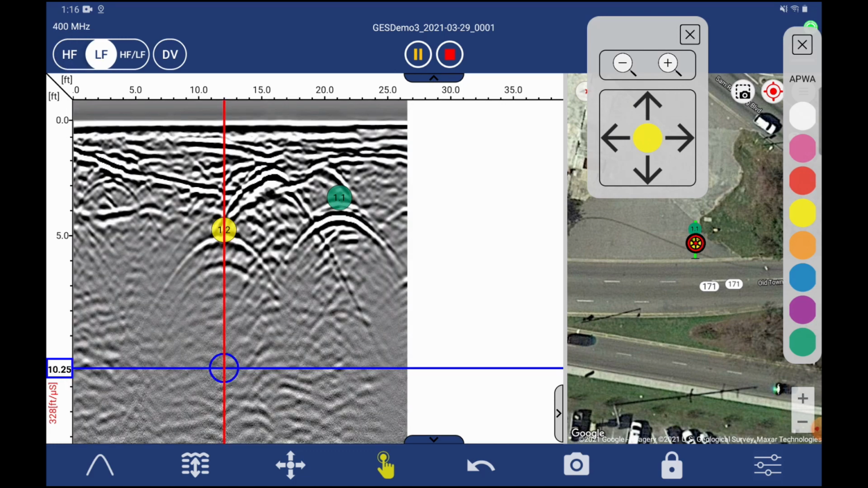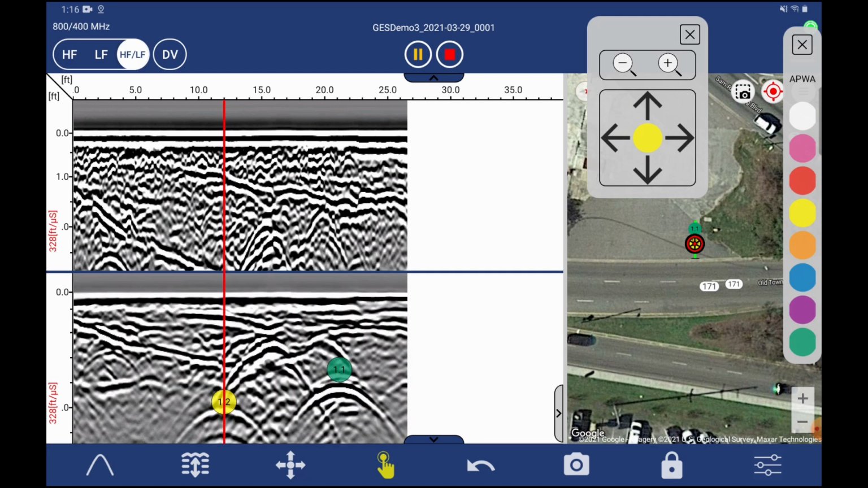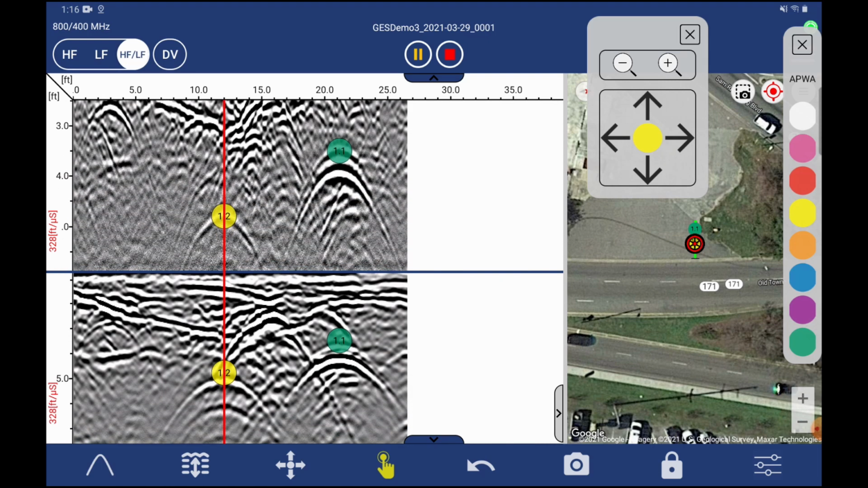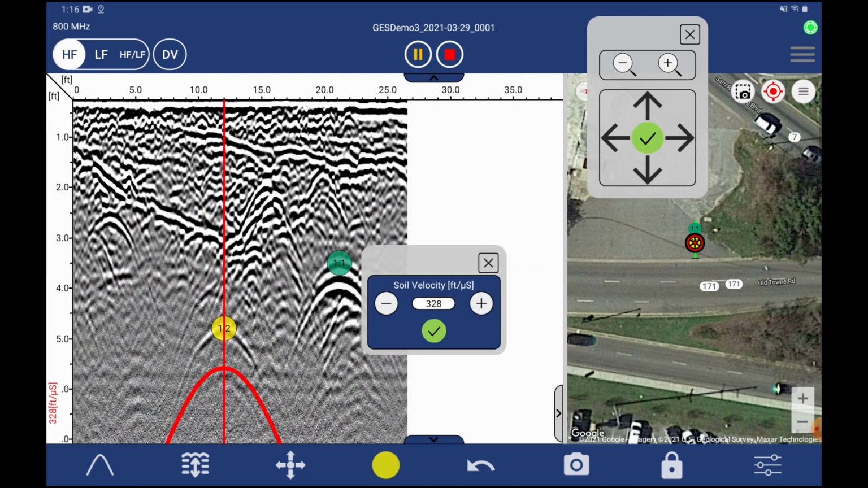Now this is our low frequency view. So this is the 400 megahertz antenna. And as you can see, you're able to verify that when you're marking in the high frequency that they are at the top of that hyperbola in the low frequency as well. And then we have one more view, the HFLF. This is kind of just a split screen view. And again, it's all up to user preference on how you want to look at that data as it comes across the screen.